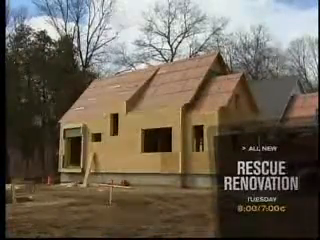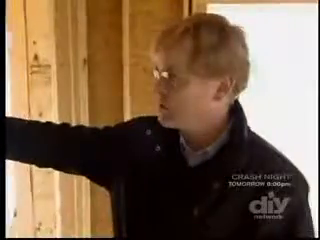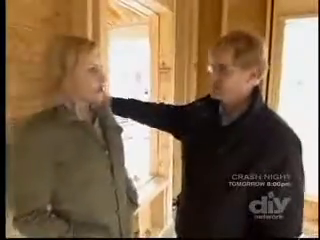So, Don created a break from traditional framing. The frame of the house is built conventionally, but then we've added a second layer on the outside. The whole house is wrapped in a layer of insulation that eliminates all of the normal thermal bridges you would have between the inside and the outside.